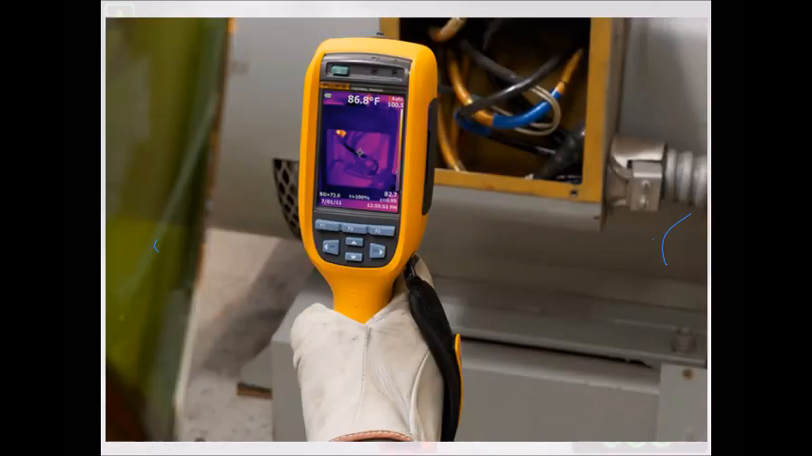So there's a huge misunderstanding in the fire service of thermal imaging cameras. This particular camera is what we call an industrial grade camera. So what this does, this is basically what a homeowner inspection would use if you had someone doing an energy efficiency study of your home. These are the cameras that they're operating with.